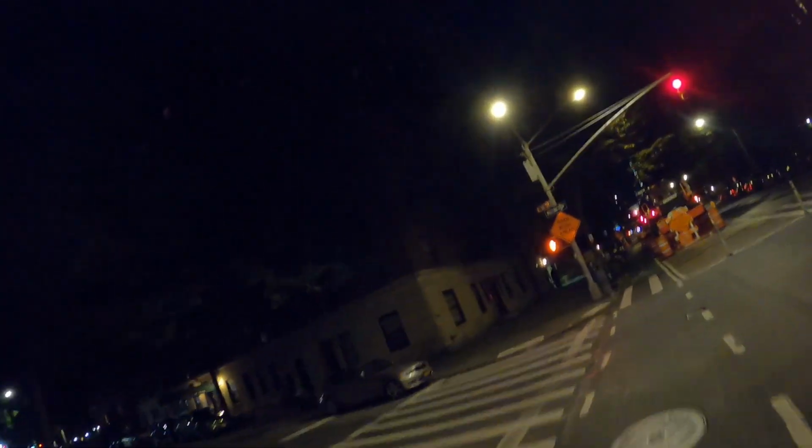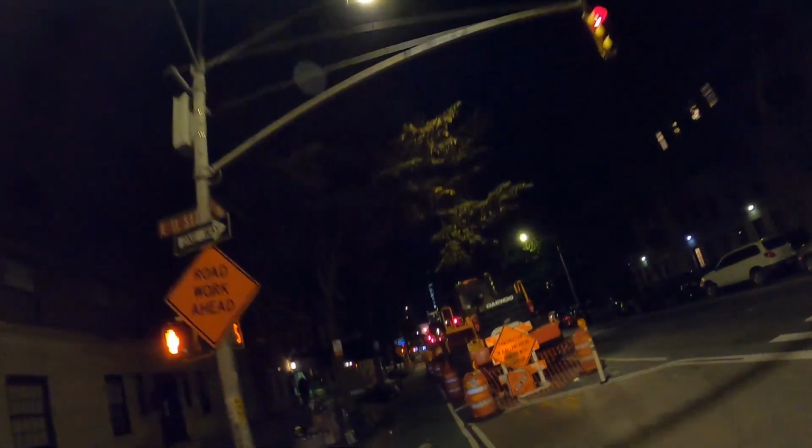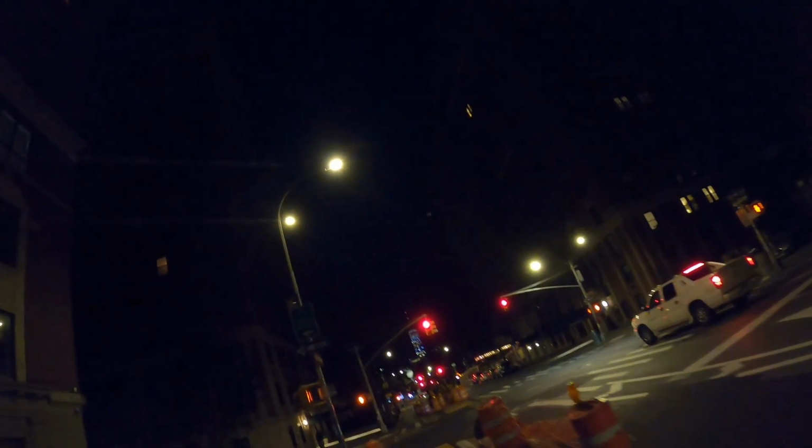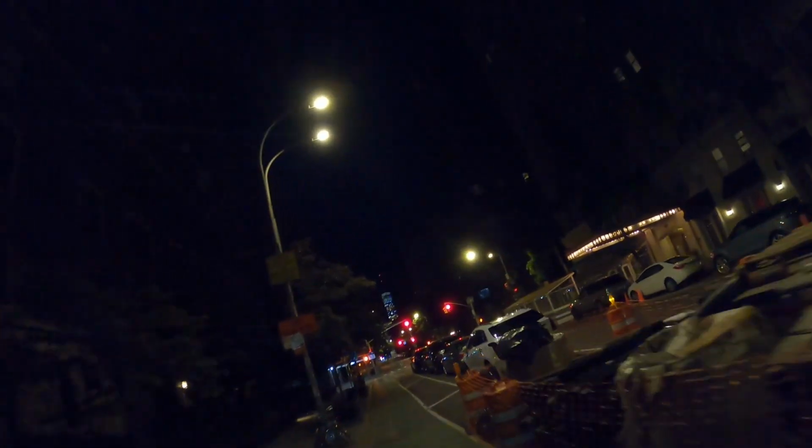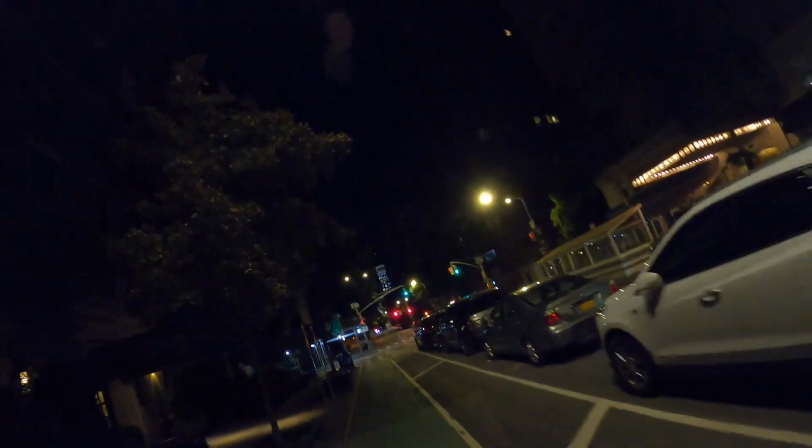But anyway, yeah, this is just passing the Gramercy neighborhood, and then this is the Washington Square Park neighborhood. Both very well to do. I mean, Gramercy's a street over, and it's like 18th and 19th Street, I think?